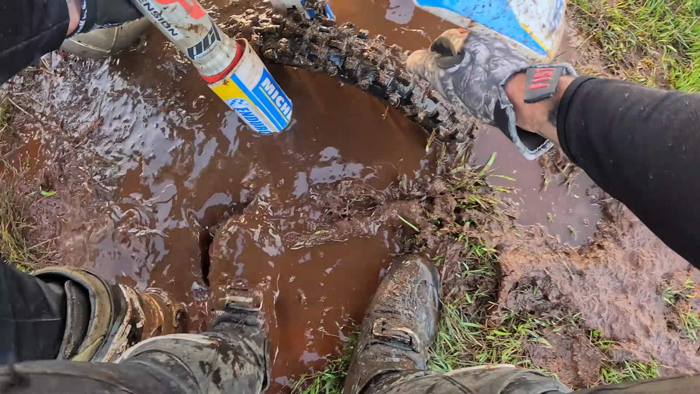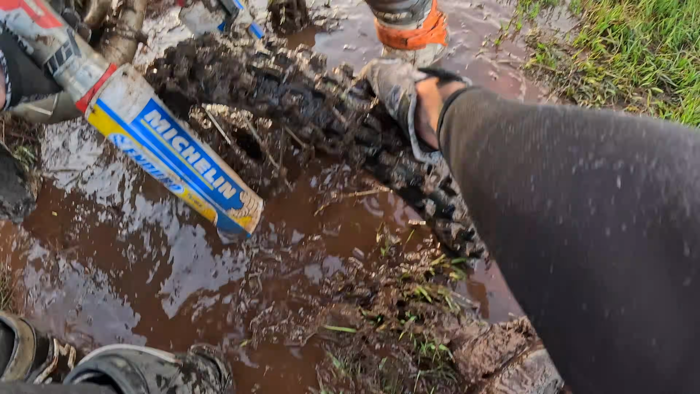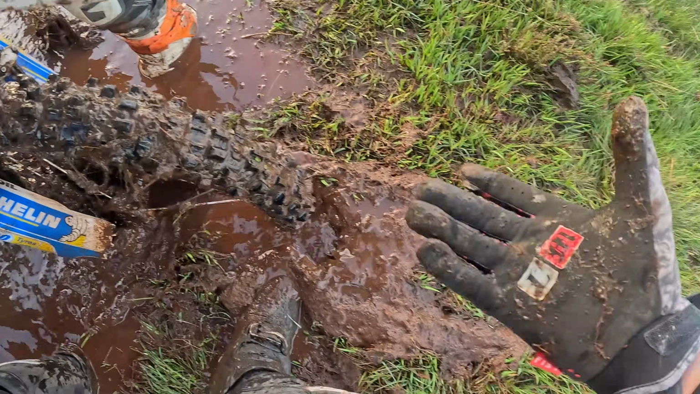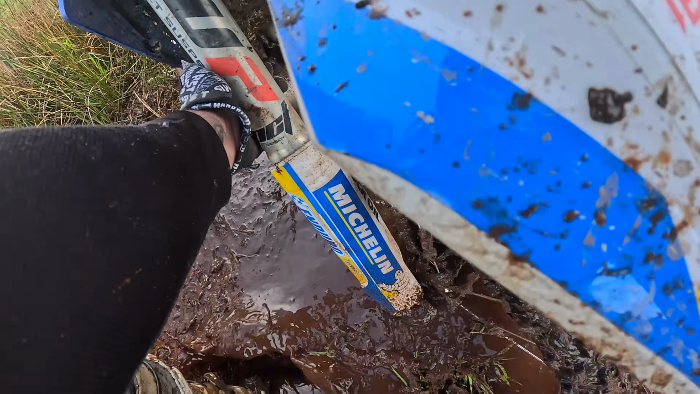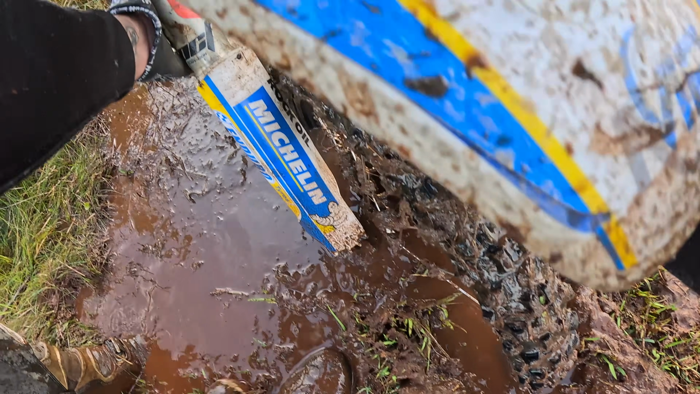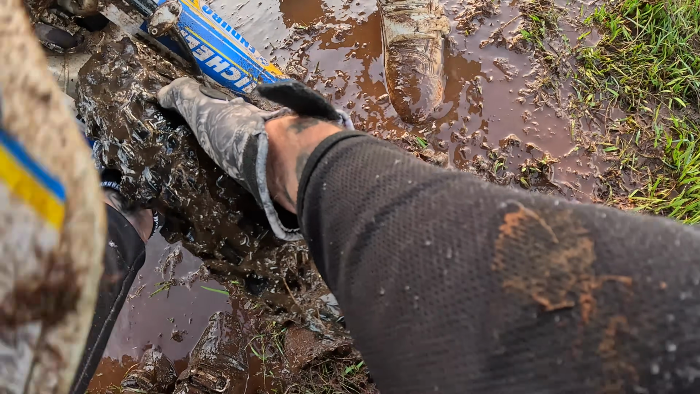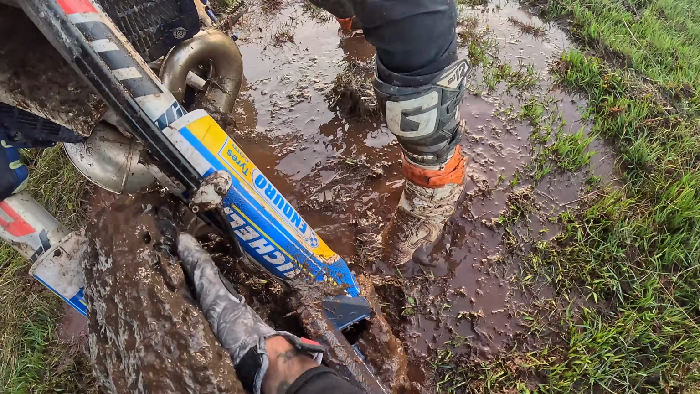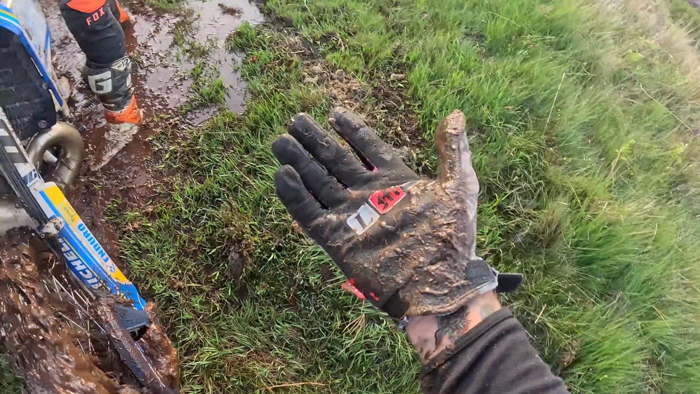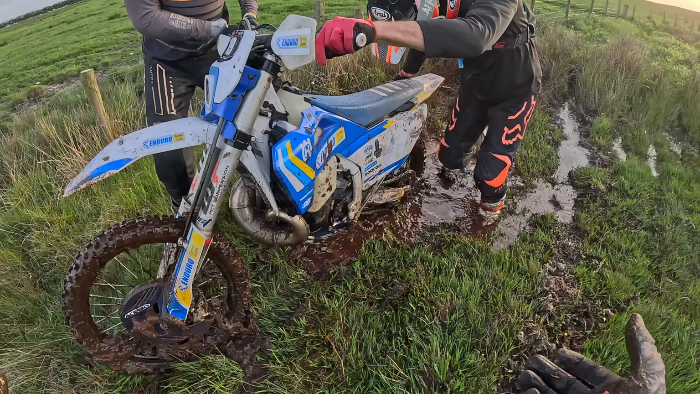I'll get my hand in. Go on, get a bit more and I'll get on. 1, 2, 3. 1, 2, 3. Oh, why me? Why do I have to do this? Have you got clutch in? That's the brake, that. Oh my. Oh, for God's sake, Dixon. Oh.